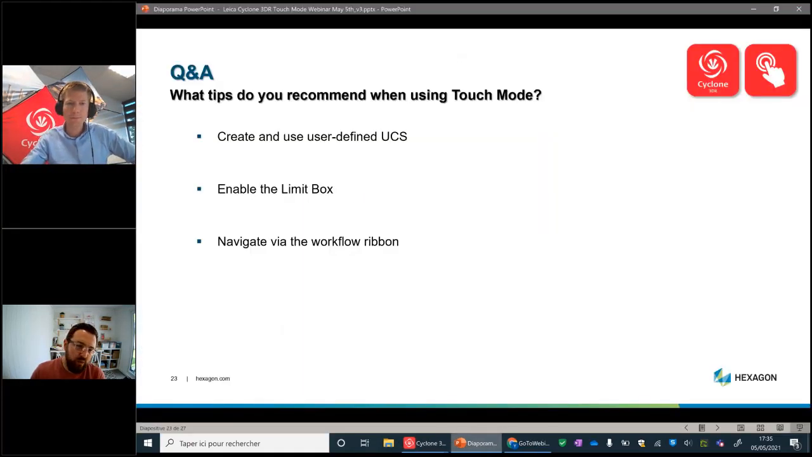Yeah, they're all entirely valid. I think the UCS thing is a given. That's what we talk about generally when we're doing scanning stuff: defining UCSs, working with common UCSs, making sure everything is aligned. The limit boxes help. I think you showed a really nice example using the limit box when you were doing the elevator shaft case study during the live session.